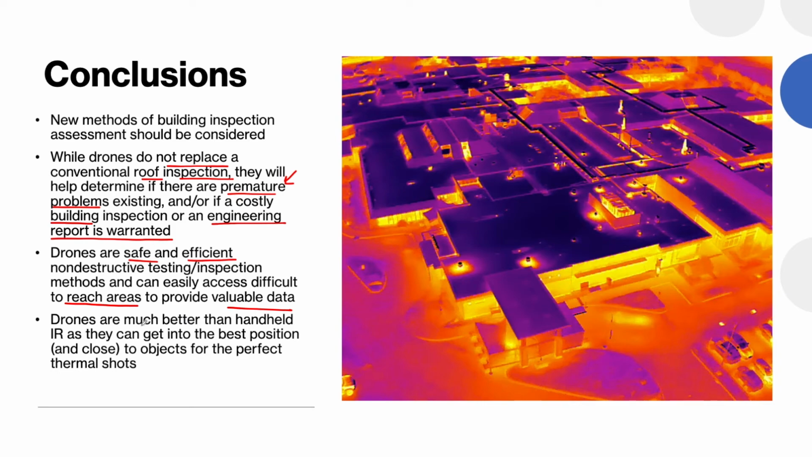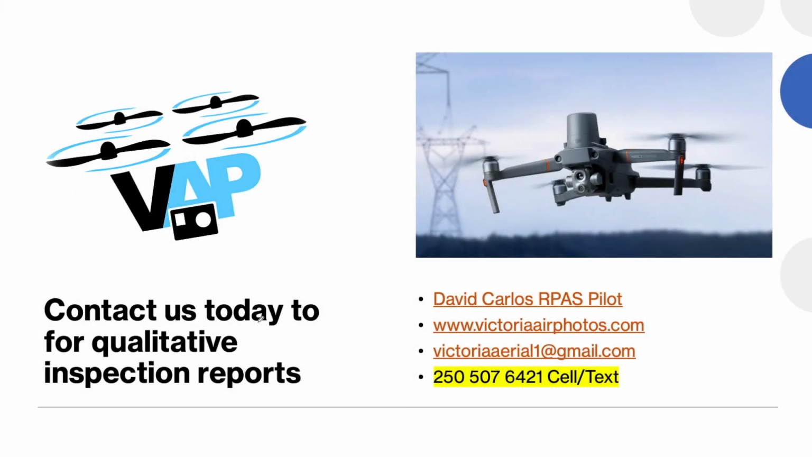Drones are much better than conventional handheld infrared equipment, simply because they can get into the best position and close to video. And please feel free to contact us for any of these qualitative inspection reports.